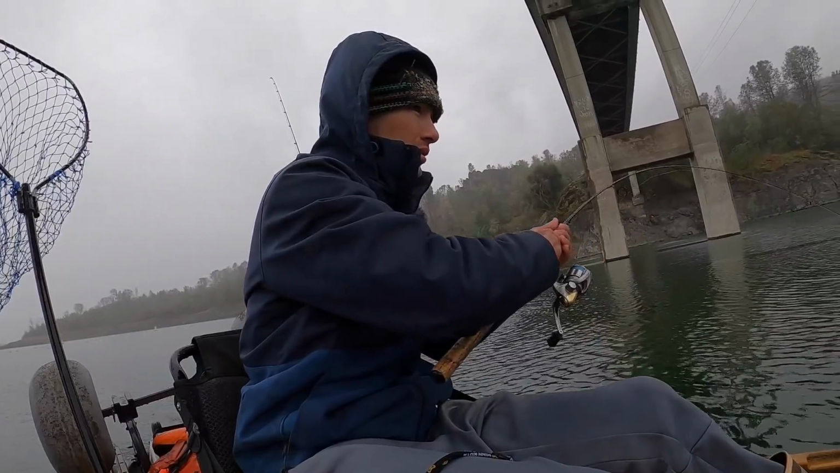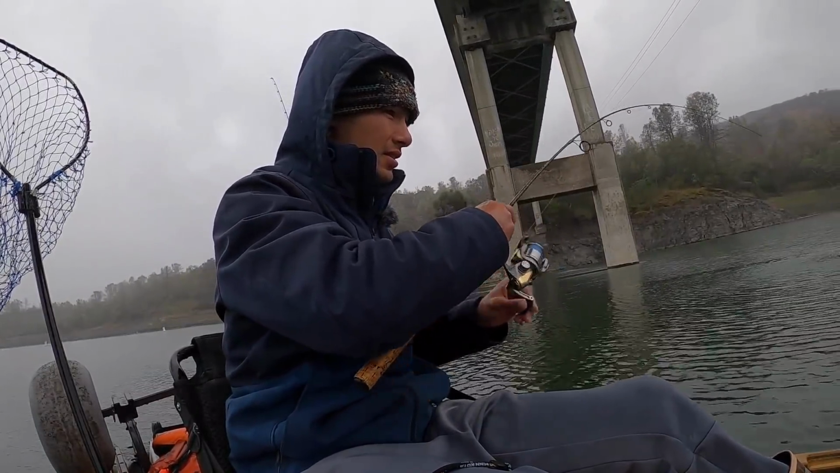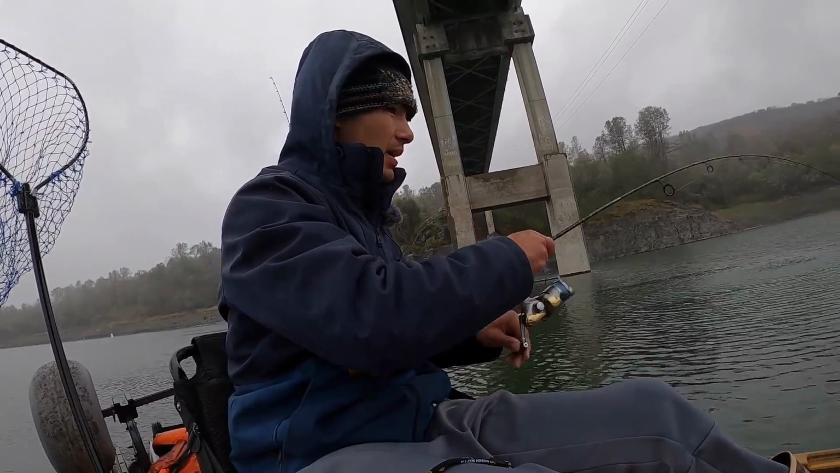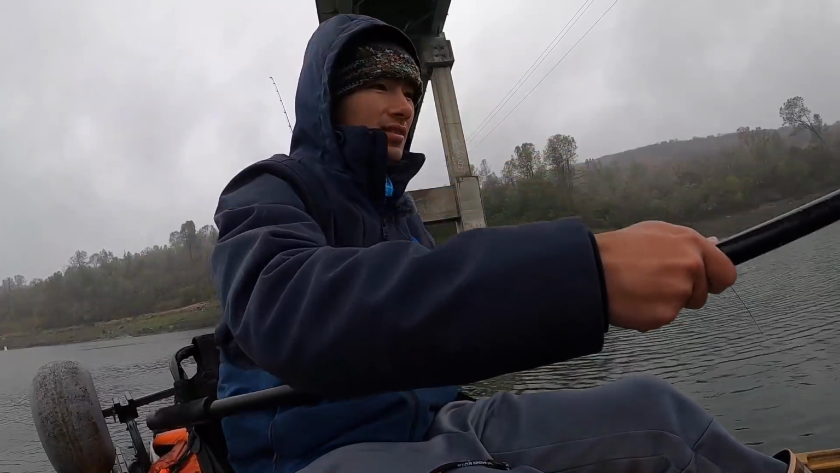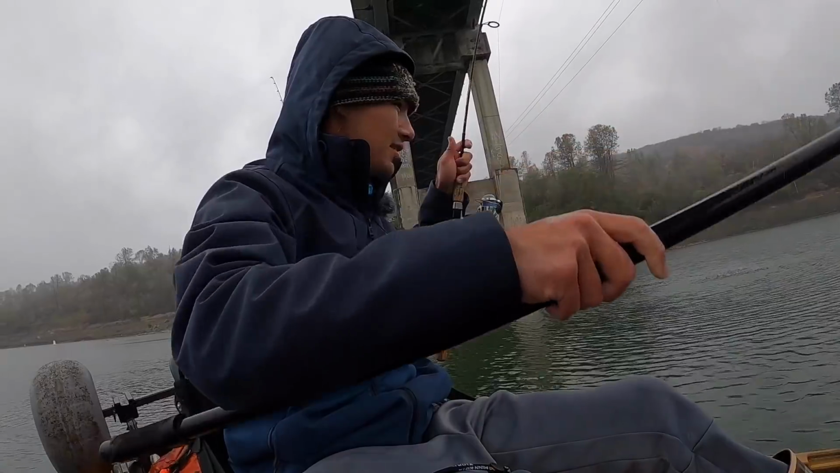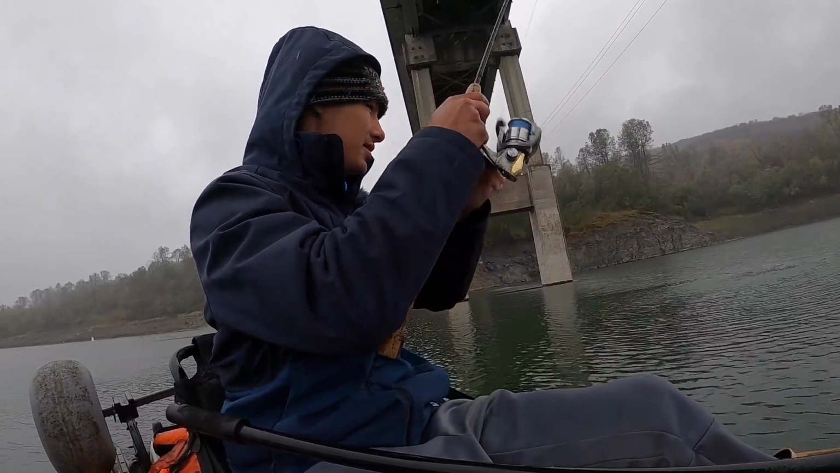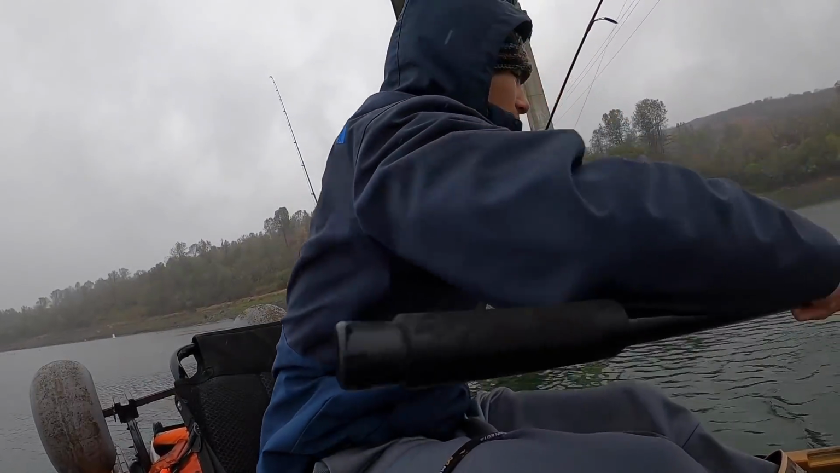Oh, okay. One nice thing about the spot lock is I can get up under this cover and just stick it on spot lock and not have to worry about it. What's that? No, actually, this is on the jig. Oh, that's a good one.